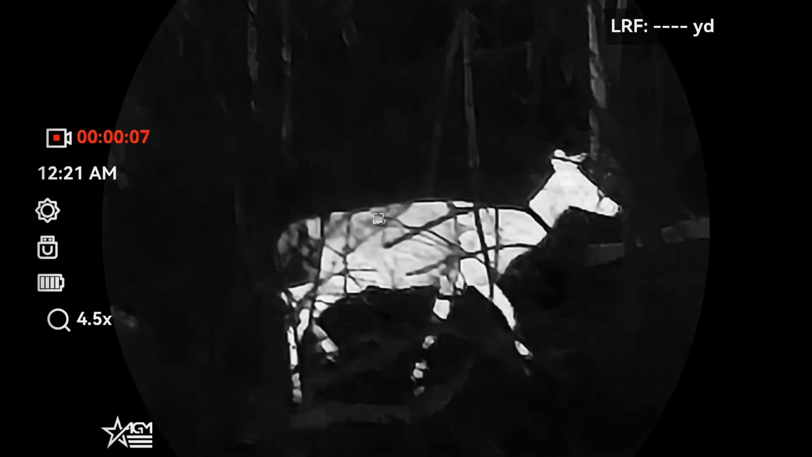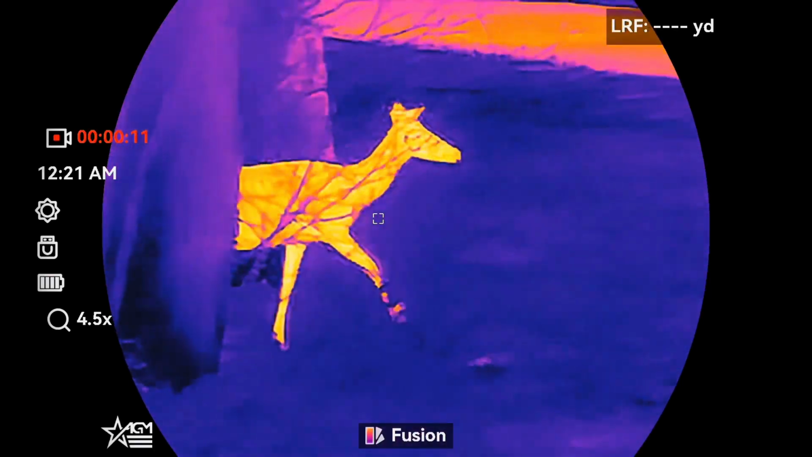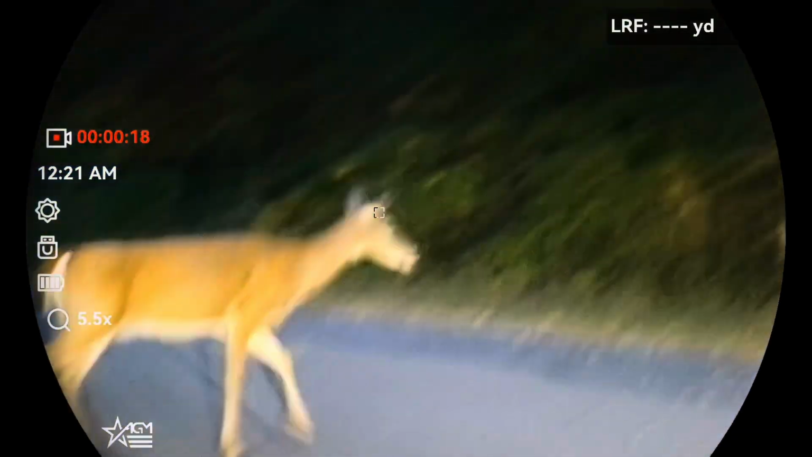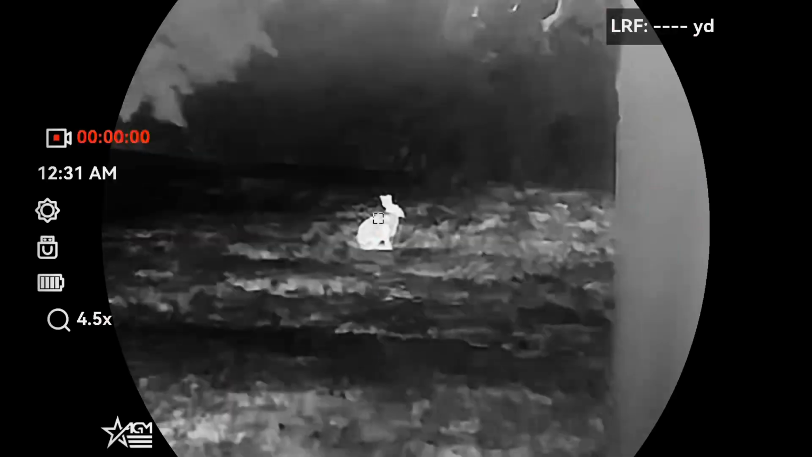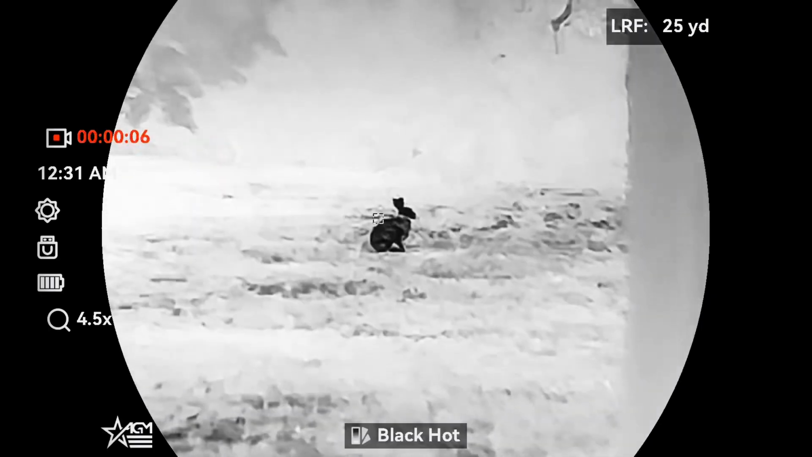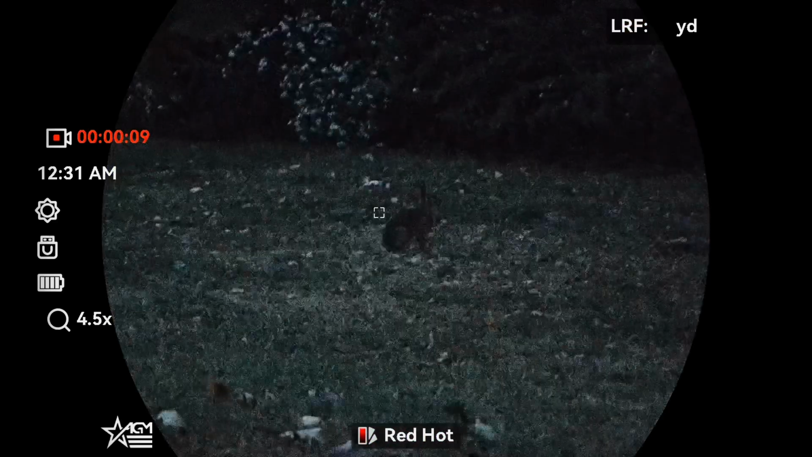Dimensions of these, it's 8.7 by 5.6 by 2.8 inches. Working temperature is roughly -4 degrees Fahrenheit to 131 degrees Fahrenheit. It does have the laser rangefinder up to 1,000 meters with a plus or minus 1 meter accuracy. It's pretty common, very good quality rangefinders, guys. It does have video and audio recording. You'll see plenty of the video here.